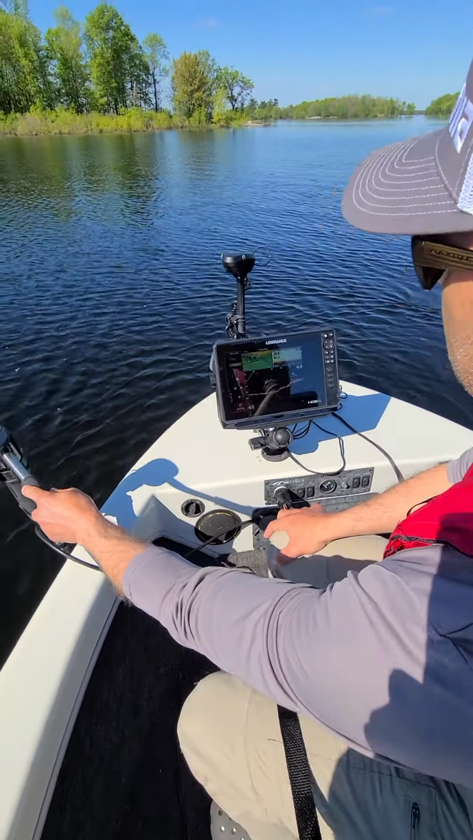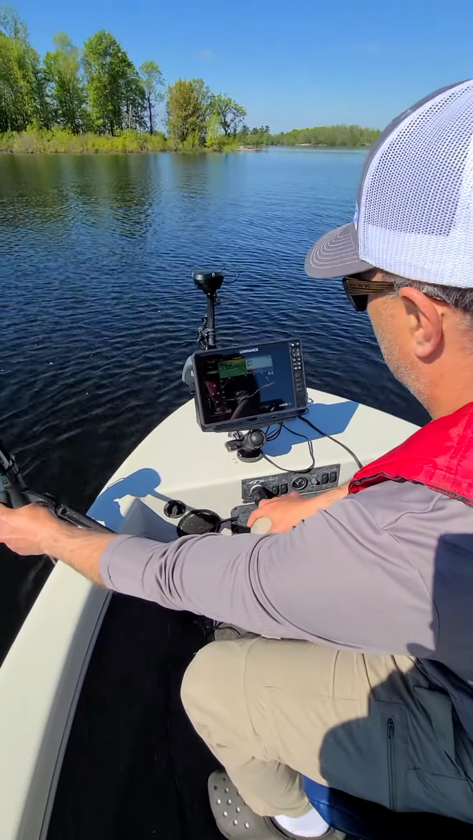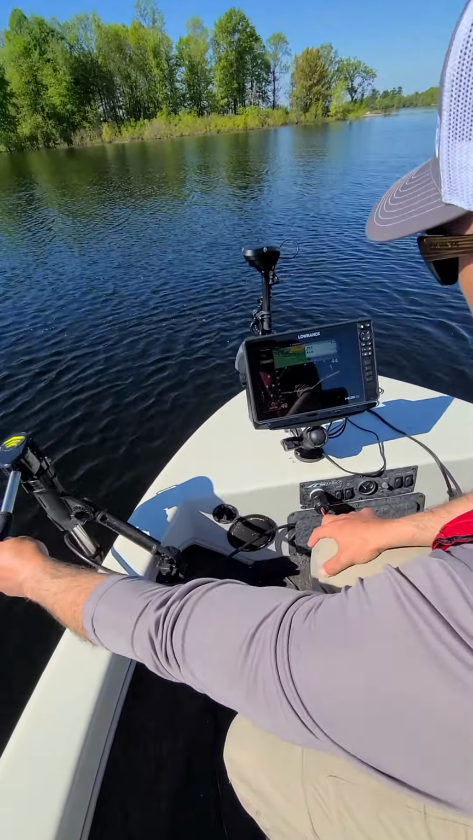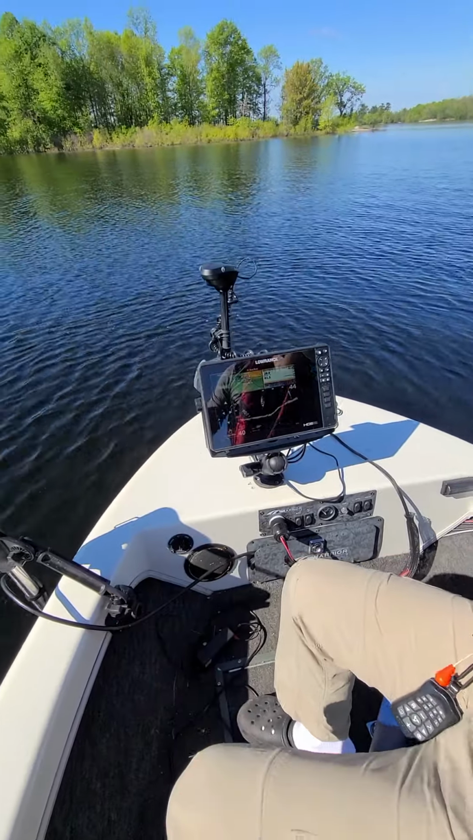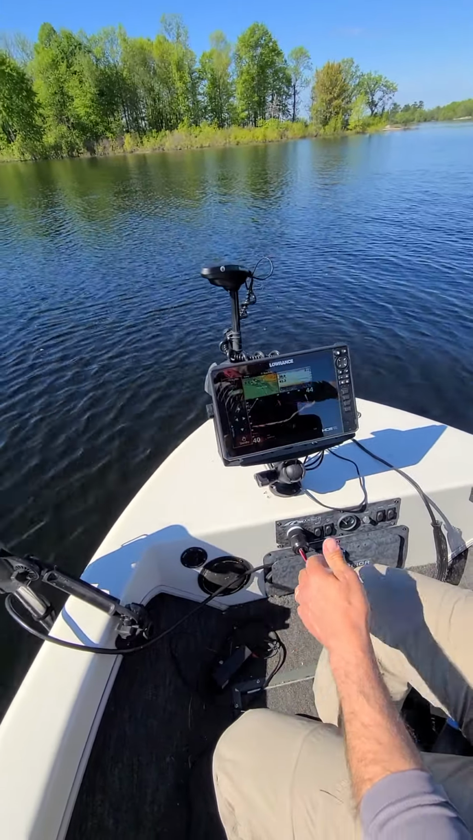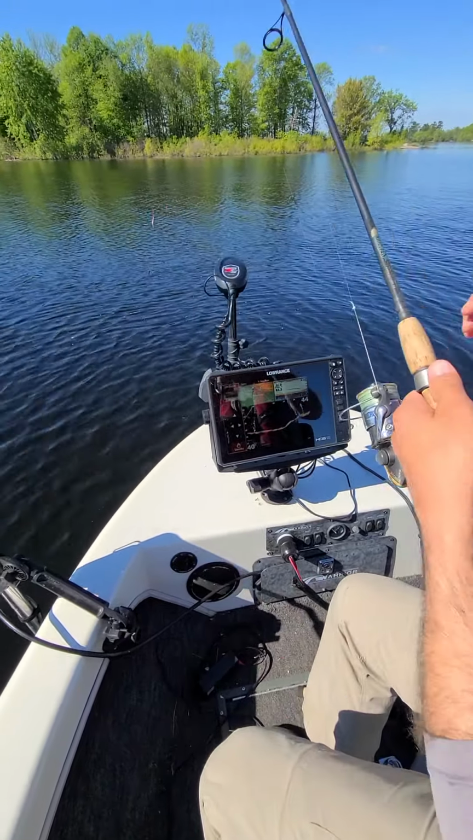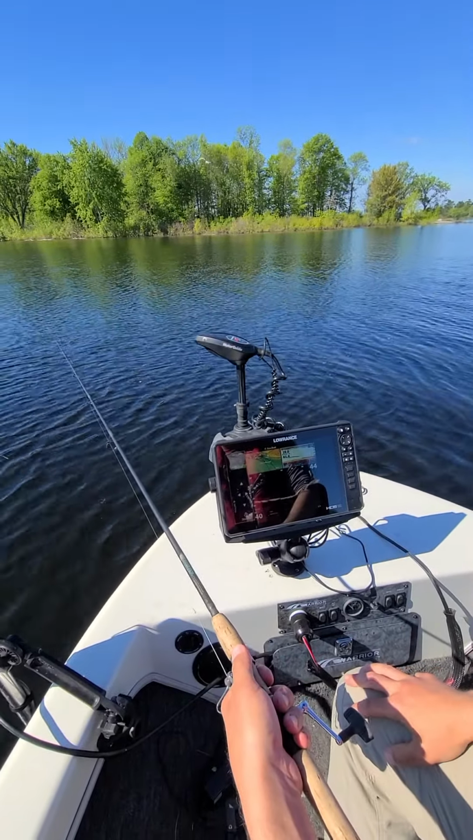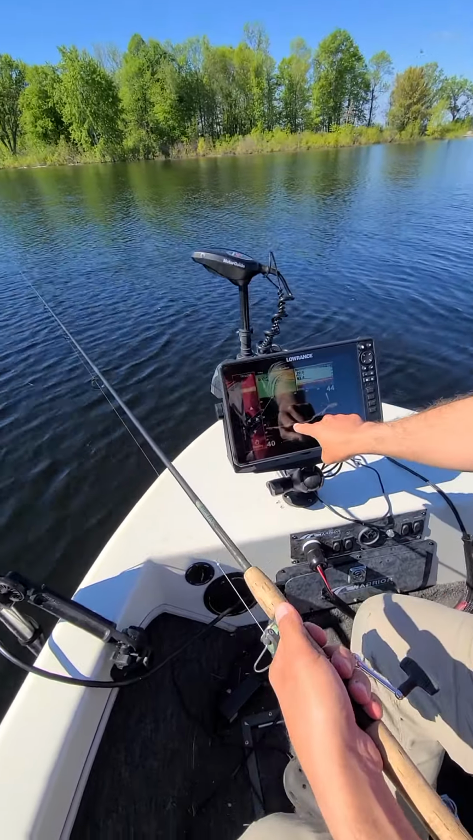What I want to do is keep the Active Target on that slope, so I'm going to keep moving this around as the boat turns. Okay, leave that there. And now I have a drop shot. I've got a little drop shot rig with a minnow, and I'm going to drop that right in front. Oh boy, look at those fish.